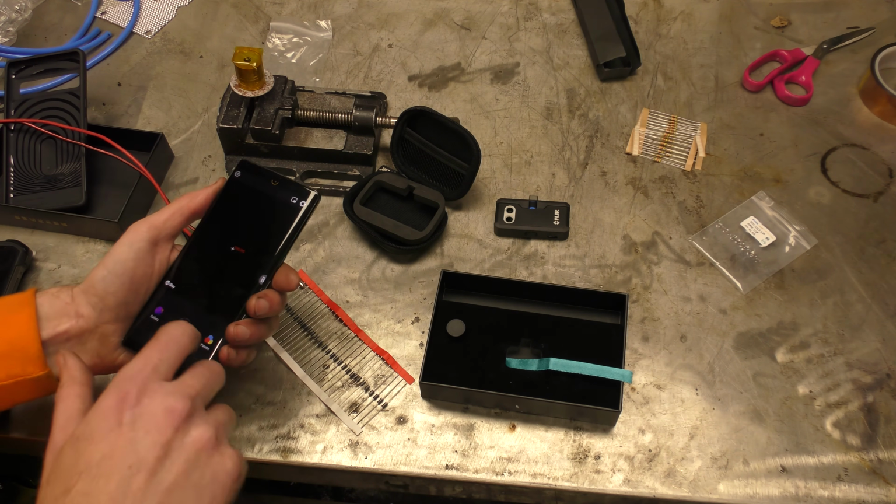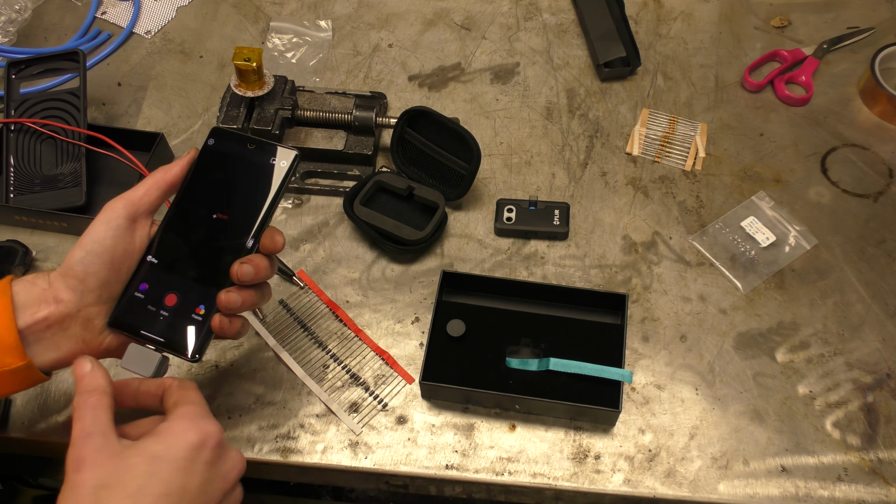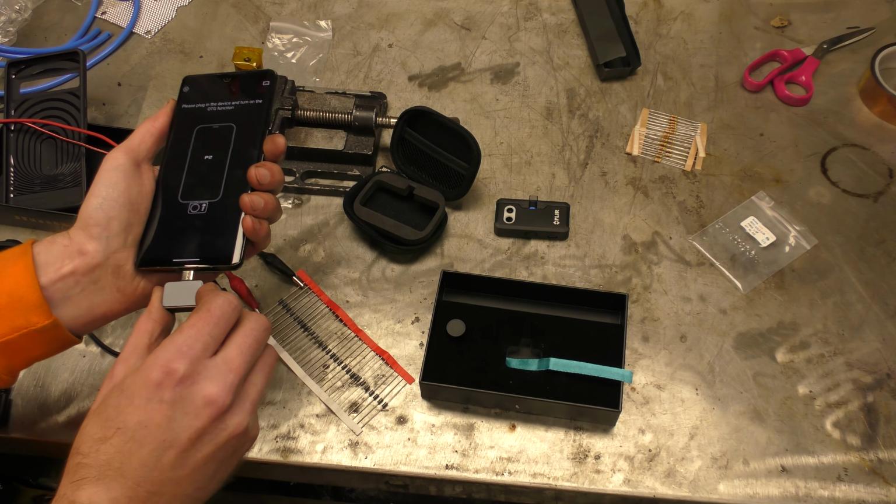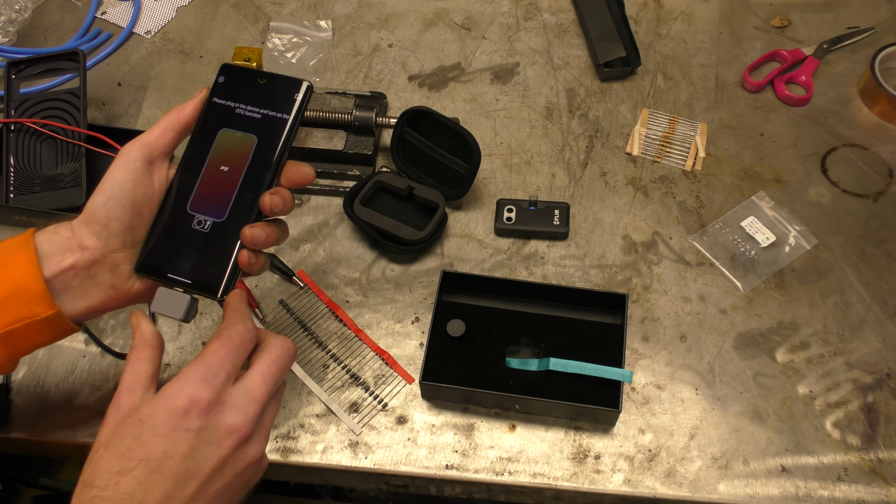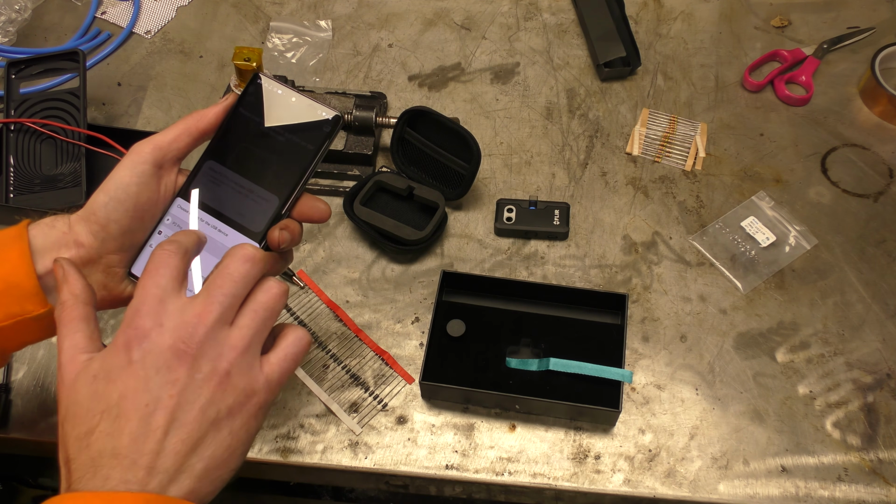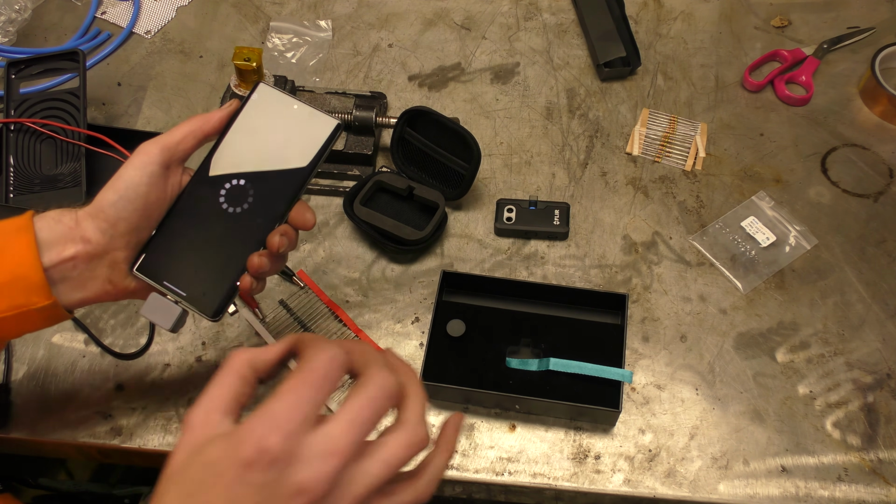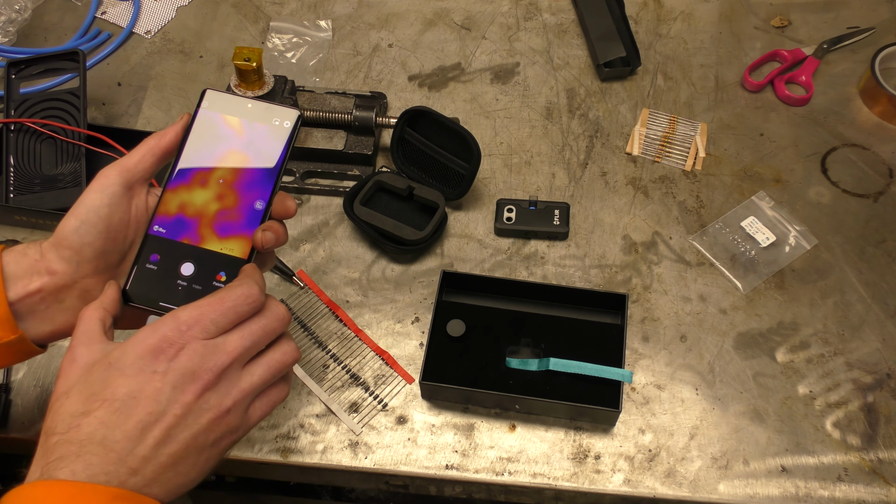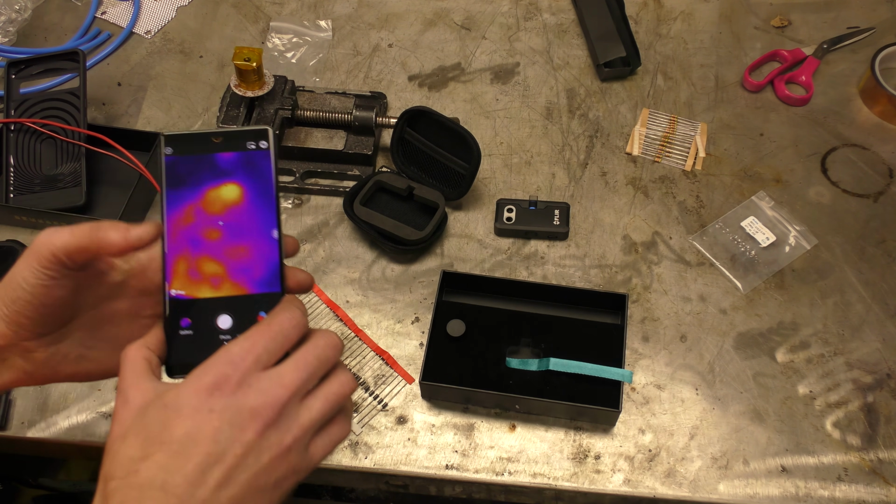Can I get video? Oh, you've bugged out. Not gonna lie, the software has been a little bit buggy in my testing. It does have a tendency to start and stop sometimes. Right, so here we go.